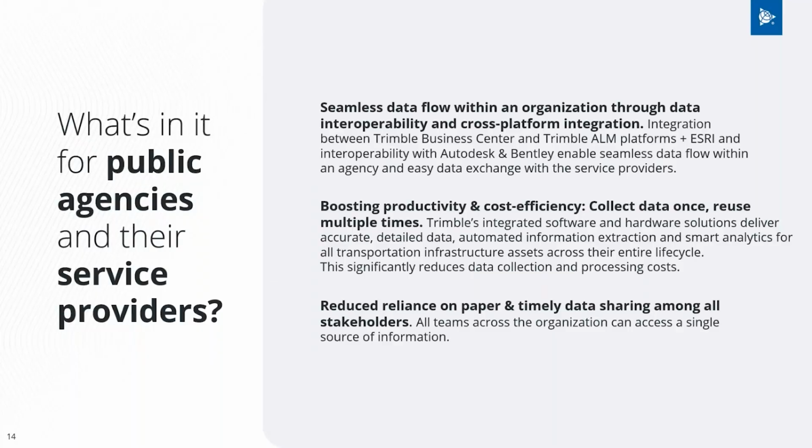So for public agencies, this workflow can be quite attractive for a number of reasons. First of all, we enable a seamless data flow within an organization. Our hardware platforms and software platforms are integrated, and we have direct communication with Trimble Business Center. We have integration with ESRI. We have interoperability with Autodesk and Bentley. Now we integrate with the AgileAssets Pavement Analyst.